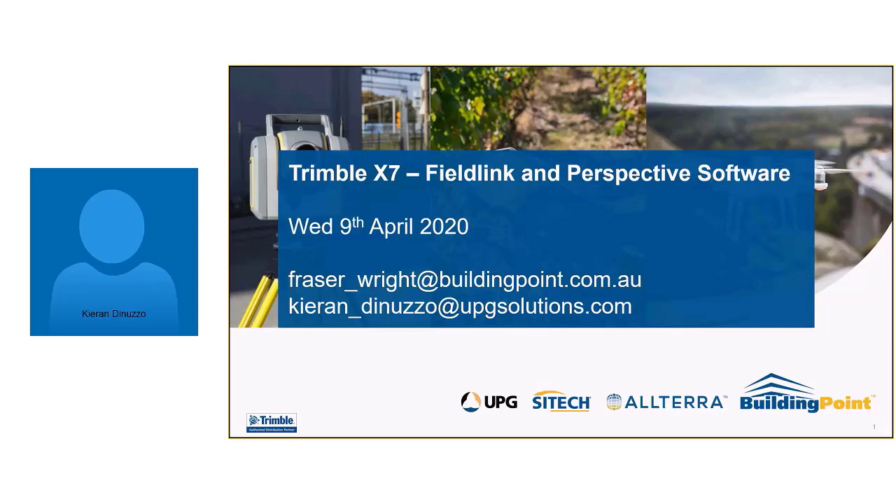One of the benefits of the X7 scanner with either software is that we really know what data we've got before we leave the site. A, from a visual inspection, B, from that refinement report as well.